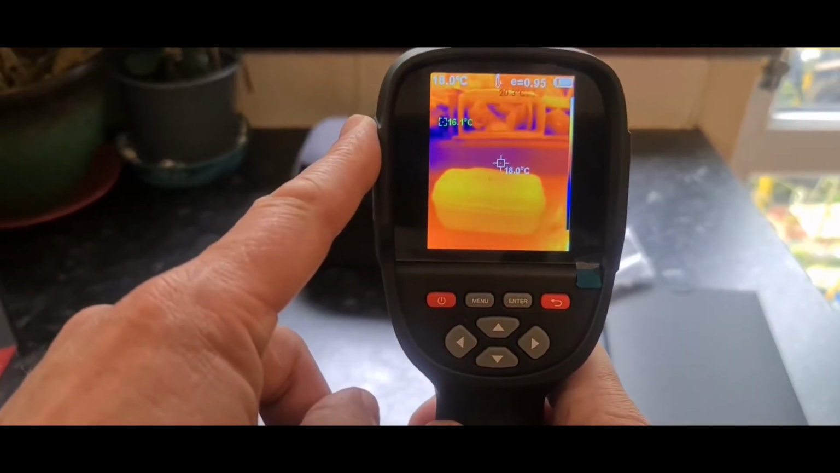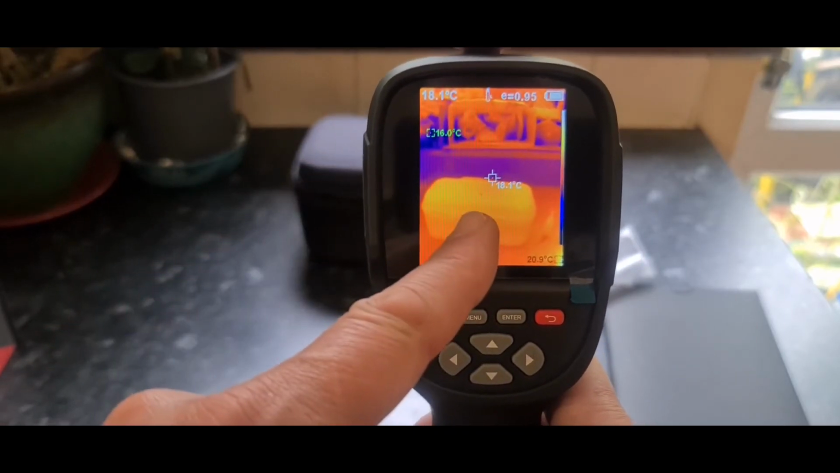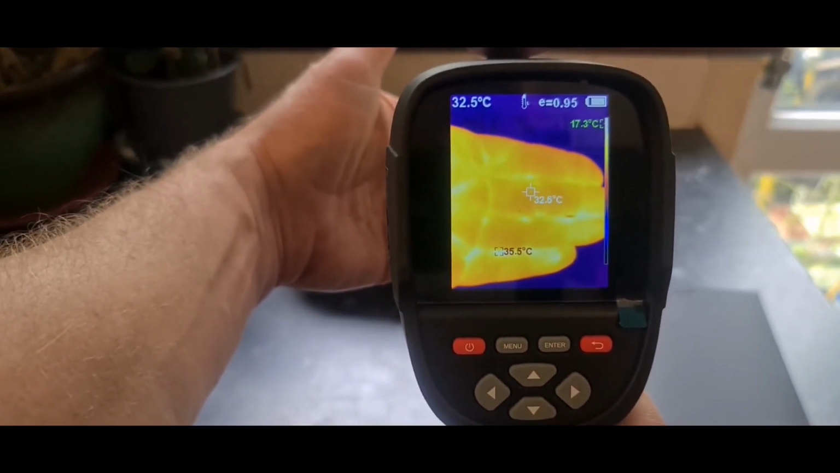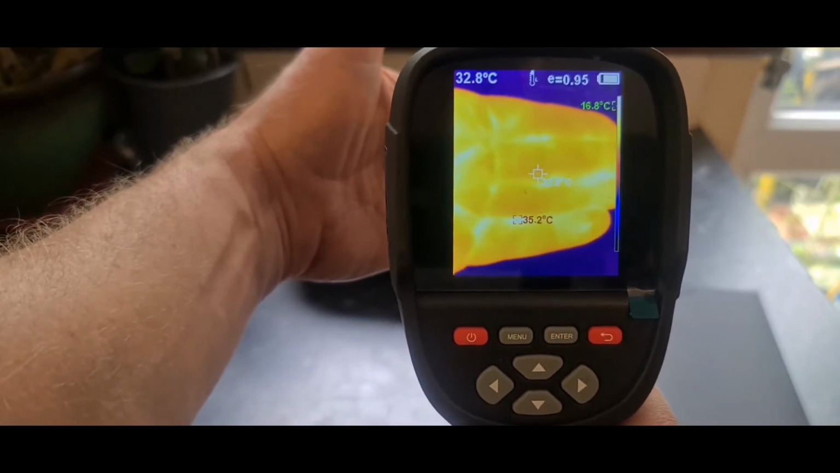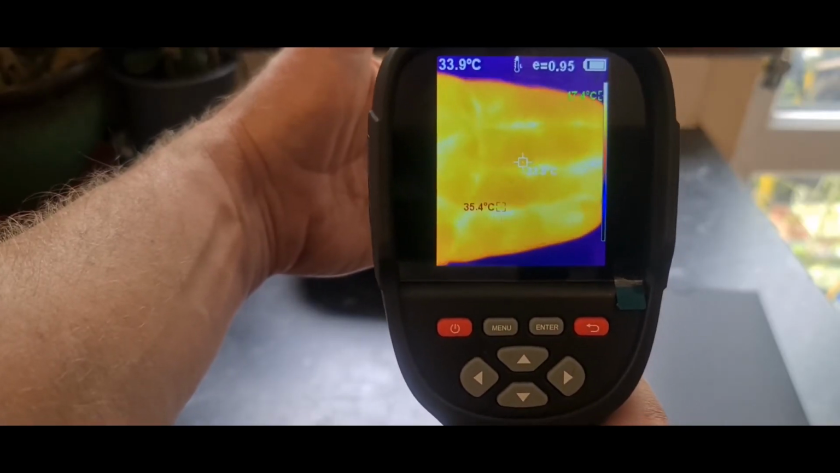On your left-hand side here, you would be able to see what the current temperature is, 16.2 Celsius. Right in the middle is 18.1 or thereabouts. If I put my hand there, as you can see, that will suddenly jump up to 32 or so, or 35 is my lowest finger here. It basically concentrates on the hottest parts of your hand. As you can see, outside my hand is 17 degrees. My hand is about 30 to 35 degrees.